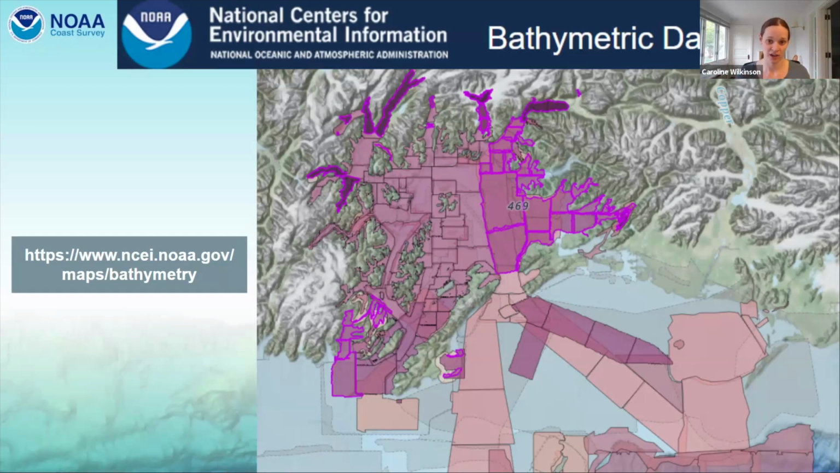And when you click on that survey, you can get the raw data. For some of the newer surveys, you can get something called a bathymetric attributed grid, or BAG, that can be opened in a GIS platform. And you also can get the descriptive report. This is a report that is written by the hydrographer that talks about the challenges that they came across when doing this survey, what interesting things they might have found, what the weather was like, what sonar they used, what technology was used at the time.